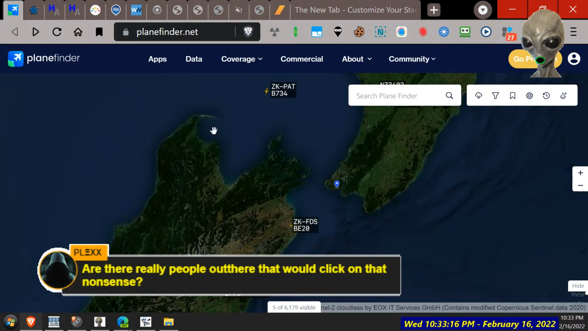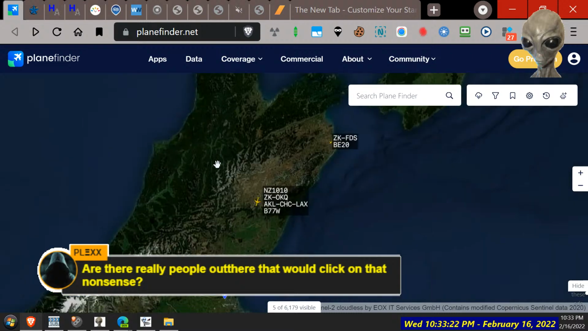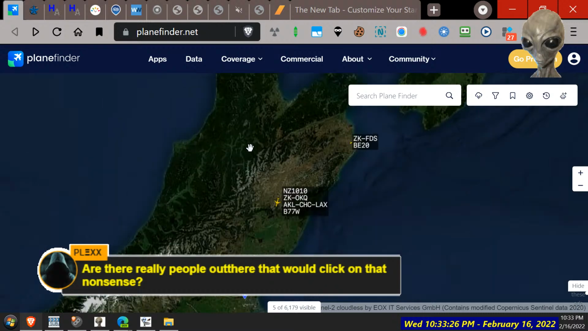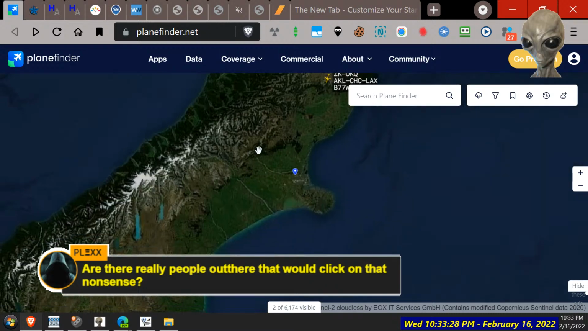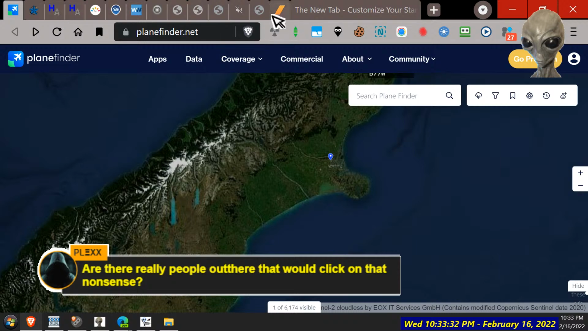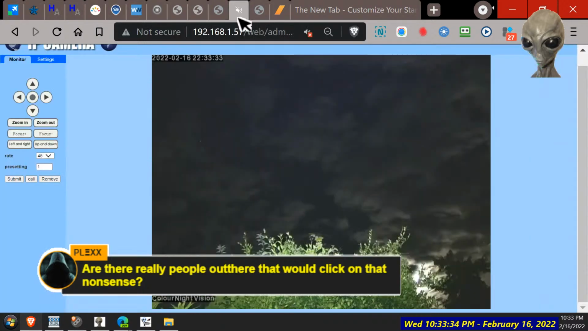And over this side was where that famous picture that you were talking about with JD, with the two rocks. So it's just a matter of just watching the sky, see what happens, I guess.